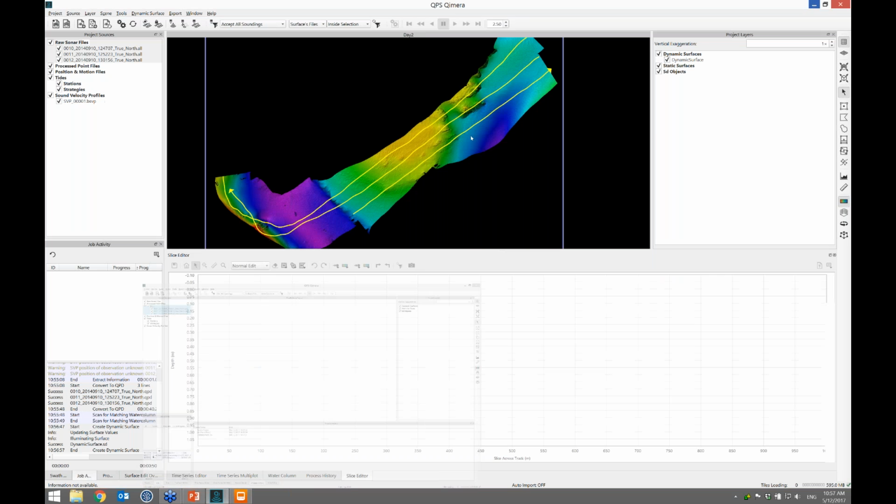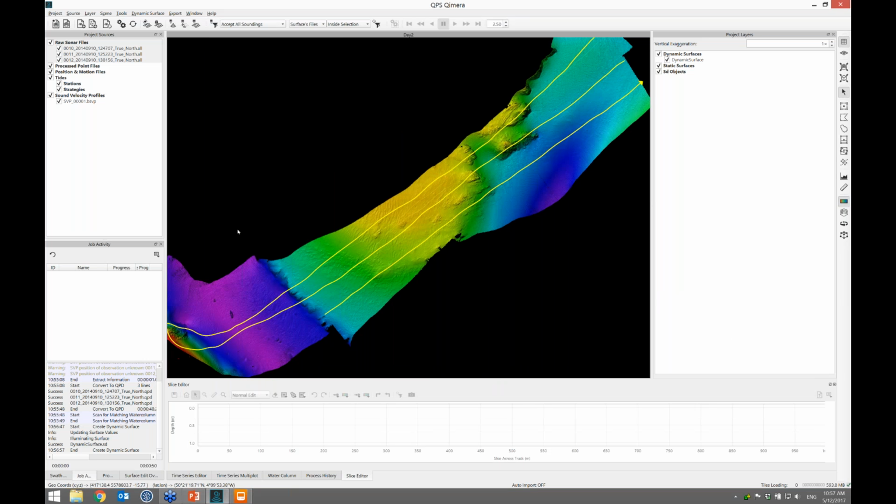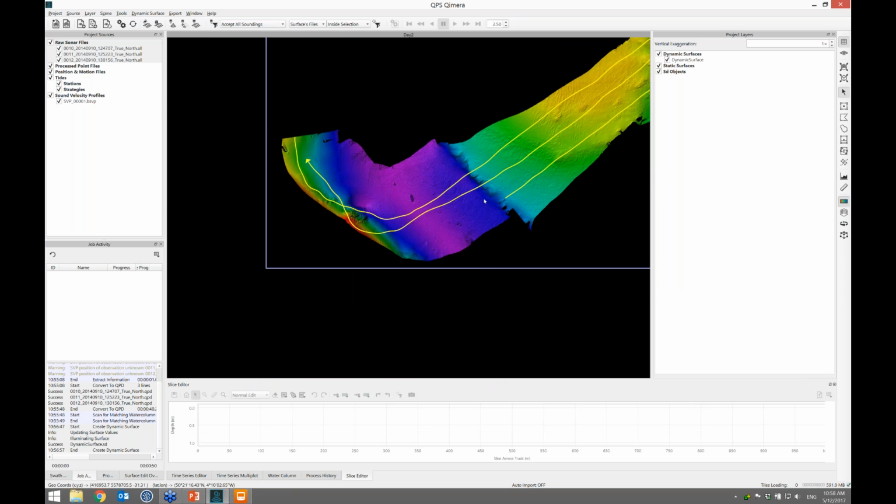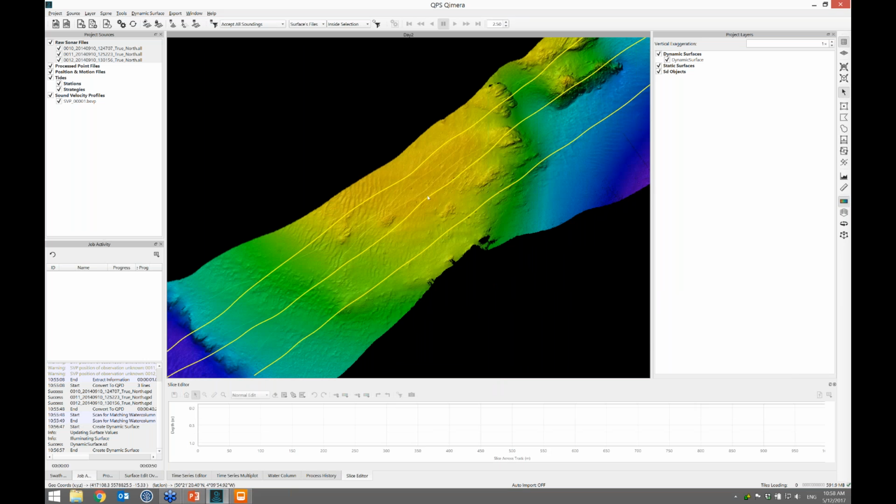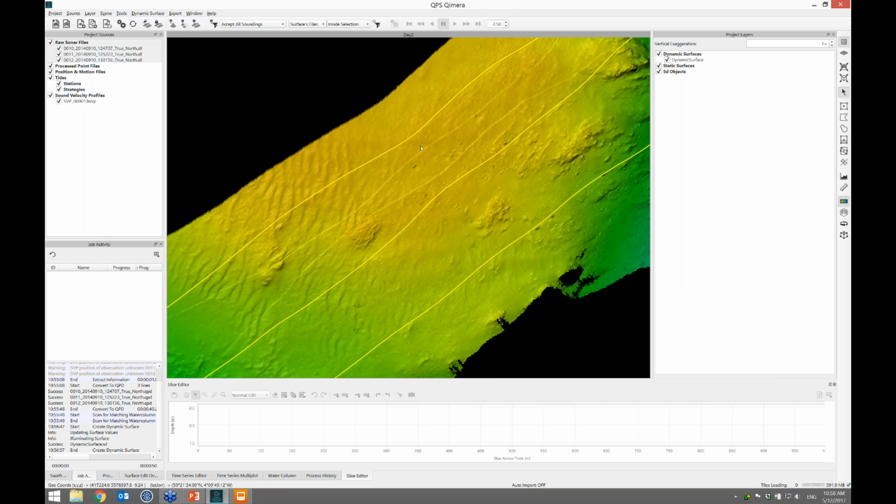So let's go back into the shoes of the day two surveyor. The day two surveyor is maybe a different person, and they give a quick cursory review. The data looks okay. There's some small artifacts between the survey lines due to hiding. We don't have a tide applied, but we're doing GPS hiding.